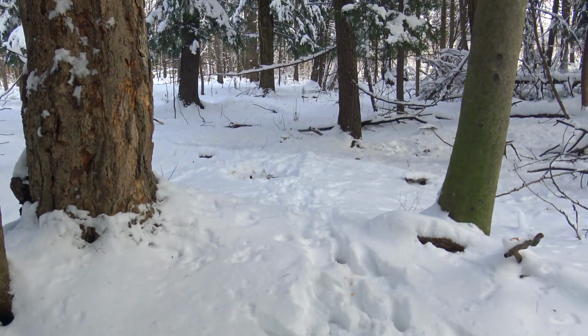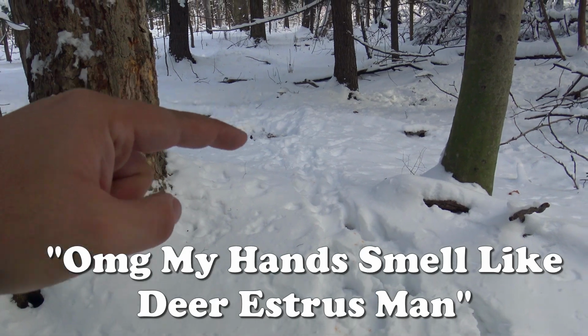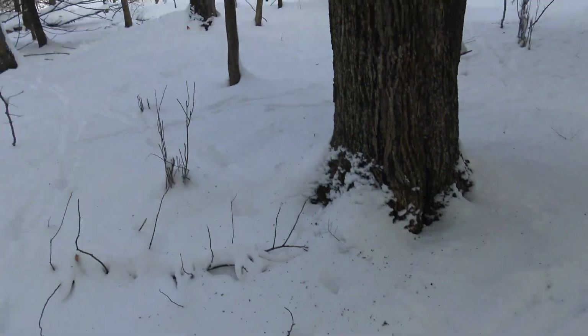That's pretty cool. Take a photo of that on the side. There's a bed right behind. Honestly, a monster trail. Hopefully they go to the pumpkins. You can actually see a little bed right on top of that hill. Like deer estrus, man. Oh, I see pumpkin.